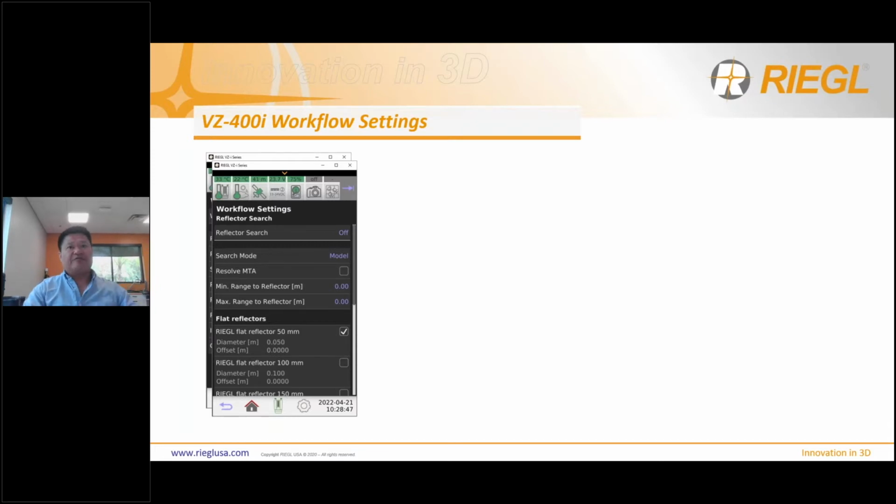So you want to start at the first position with targets, and of course you want to end the scan position with targets, and then supplement in between, which we'll go over in detail later in this presentation. But please always at least select your reflector type. You can select multiple reflector types.